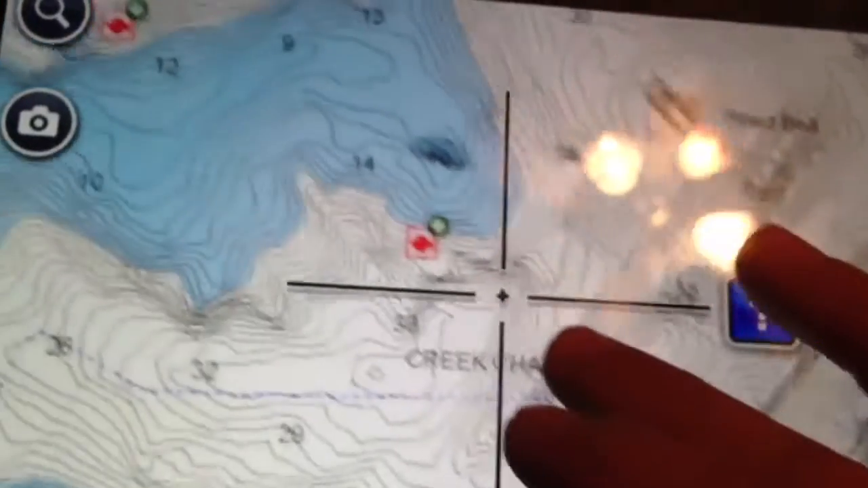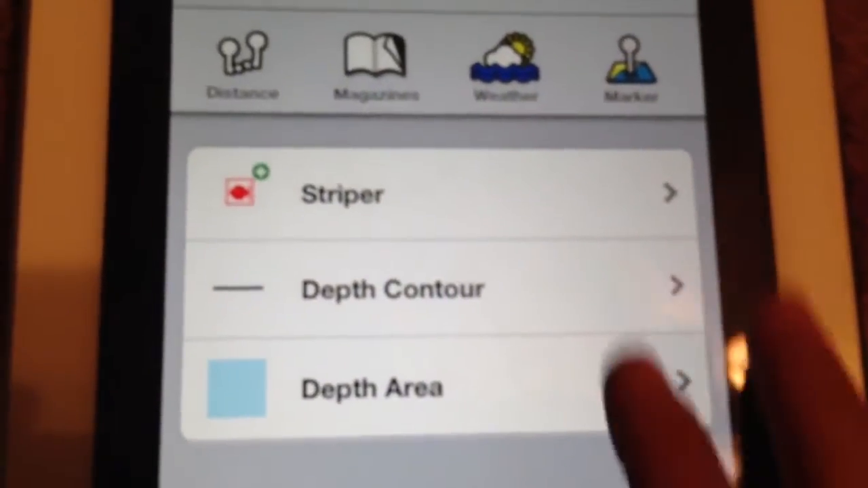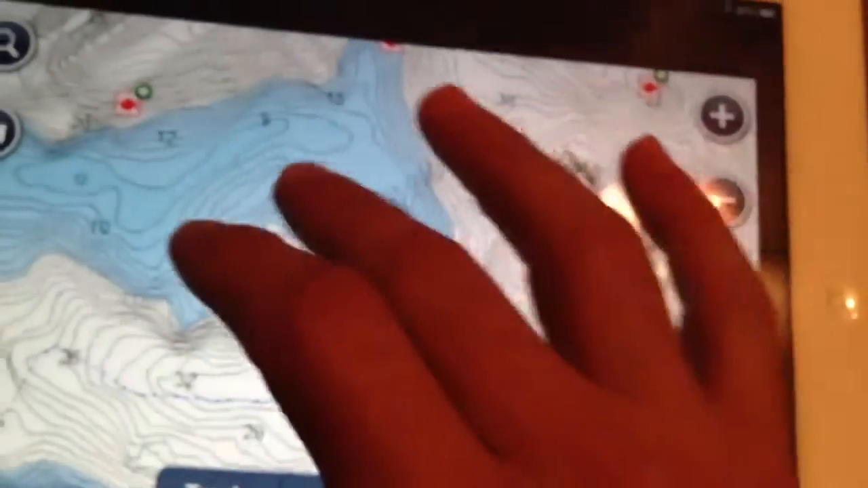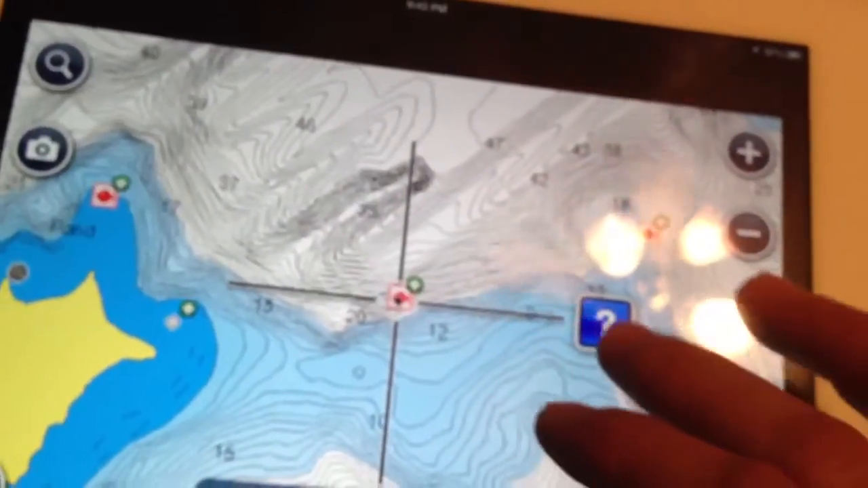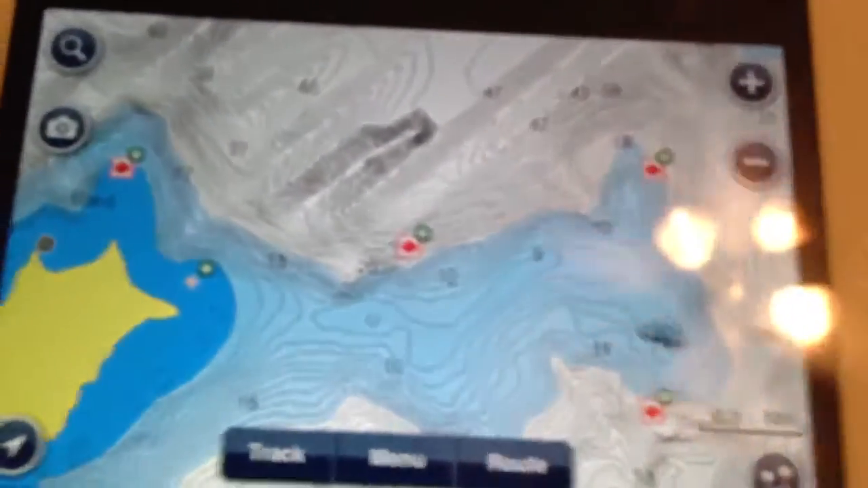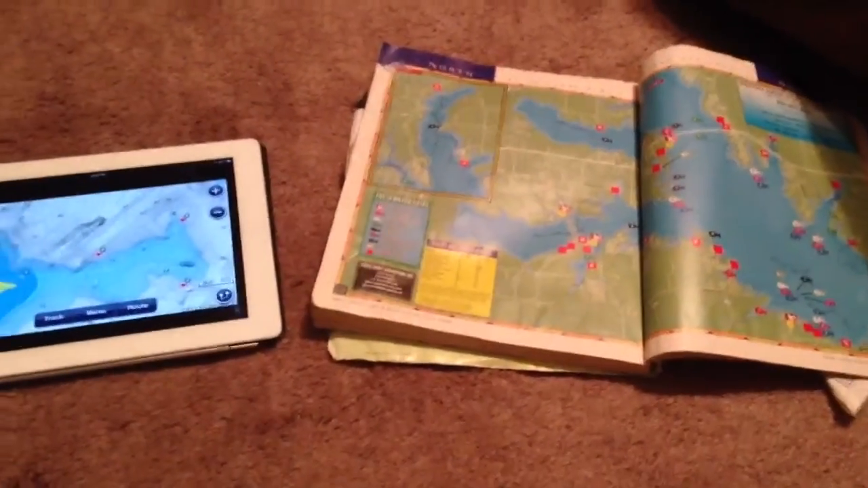So you can go to some of these spots here, and these are different from what's in the book. But this says it's a striper location. Now it doesn't give you a whole lot of information about it. Say just fishing, diving, hotspot, striper. But it's better than nothing. Use the two together and it's a lot more helpful. Now I did notice that the Navionics app doesn't show a whole lot about largemouth. Doesn't tell you a lot of good spots for that. Doesn't show you much for crappie. Not a lot for catfish. And mostly white bass.